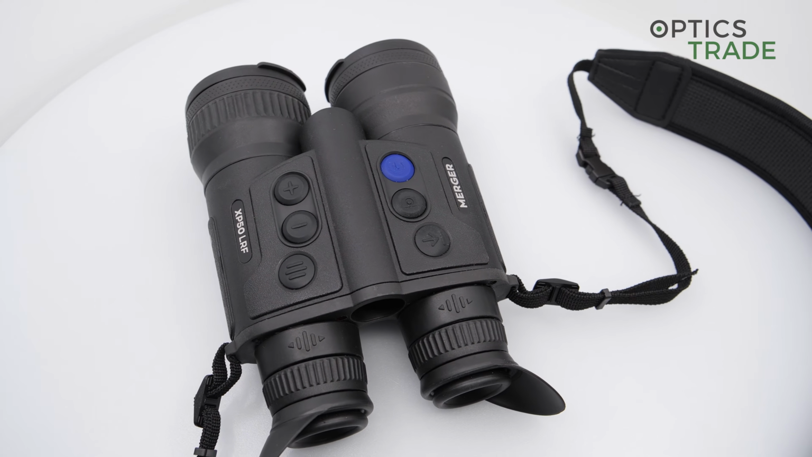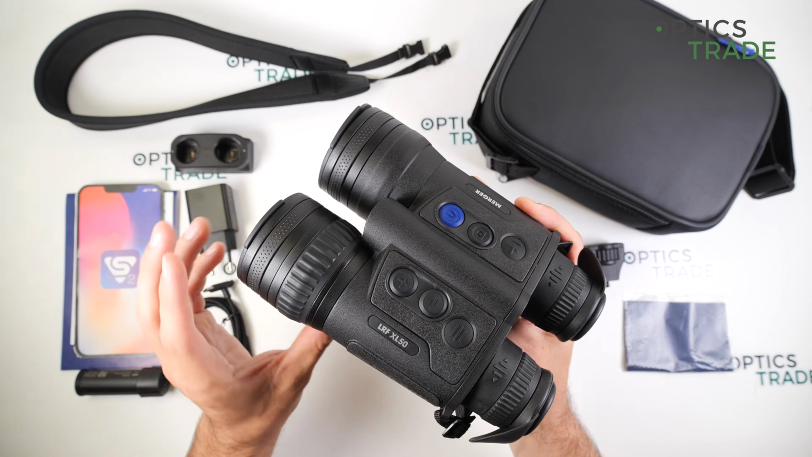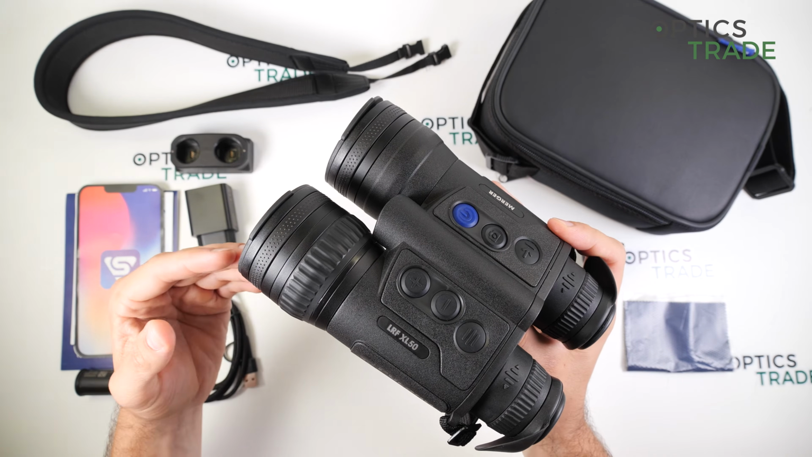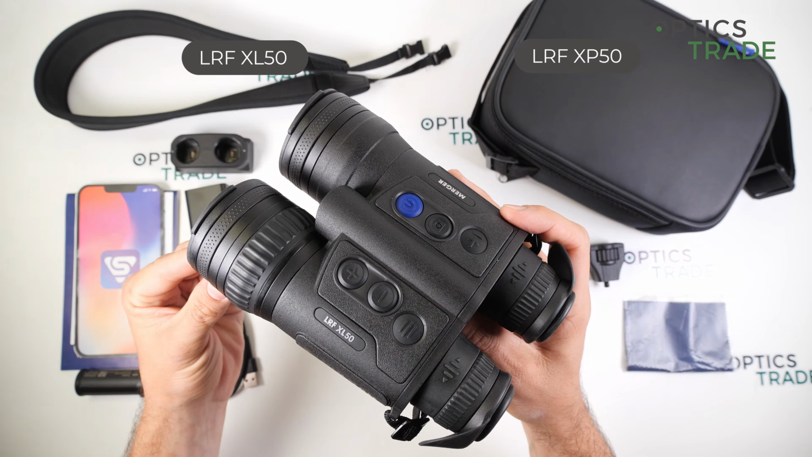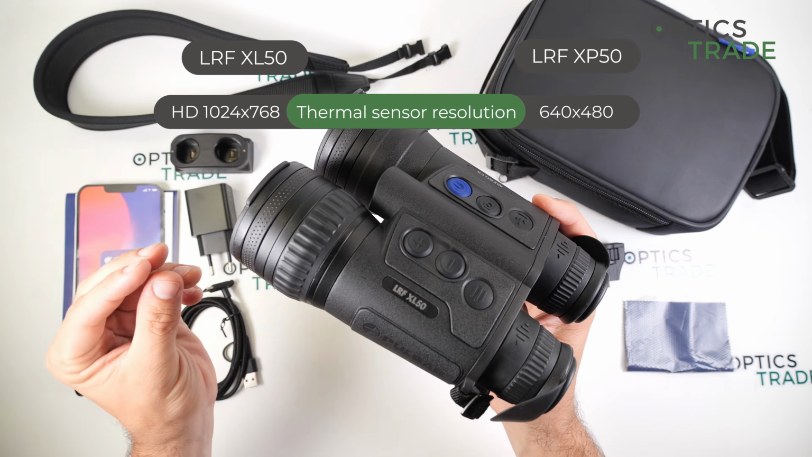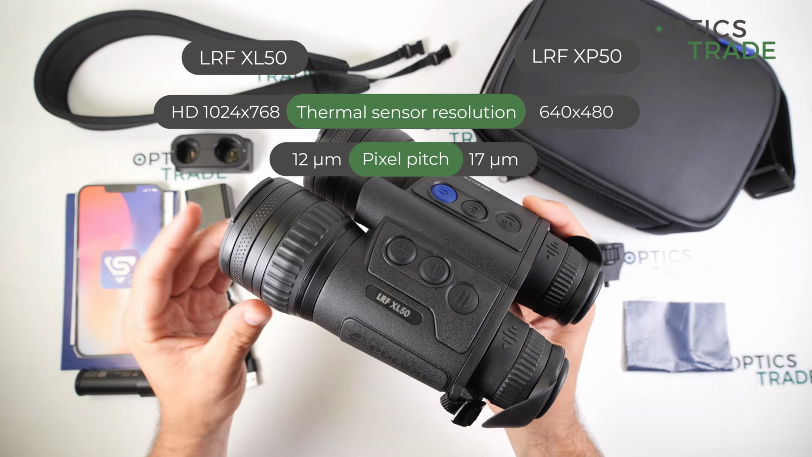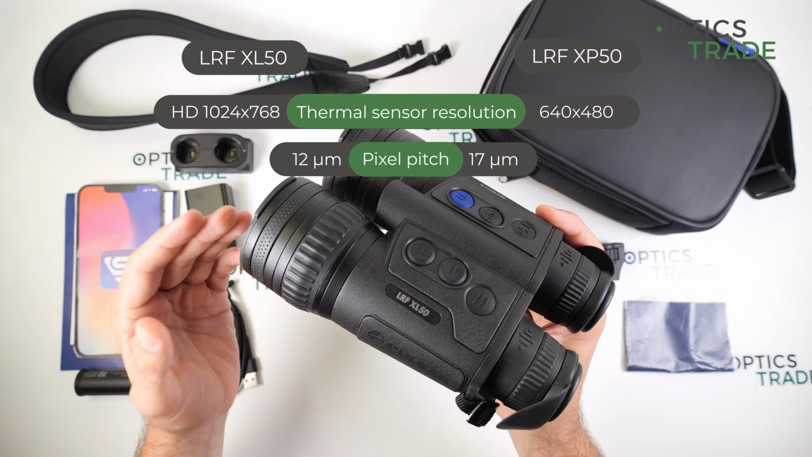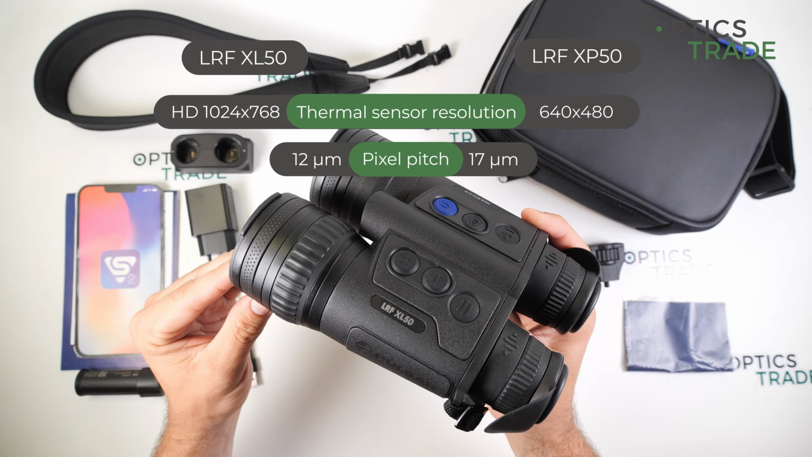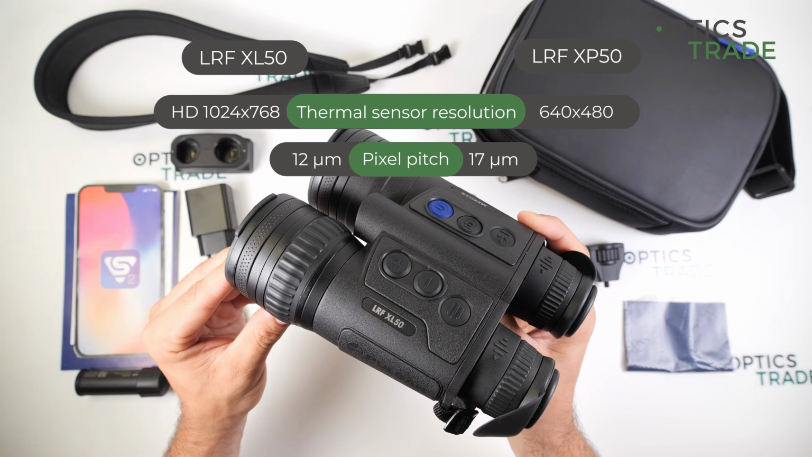The biggest difference to the XP50 is the new thermal sensor, which is built in the device with a resolution of 1024 by 768 pixels, and the pixel size is 12 microns, the pixel pitch, and the XP50 model has a 640 by 480 with a 17 microns pixel pitch.